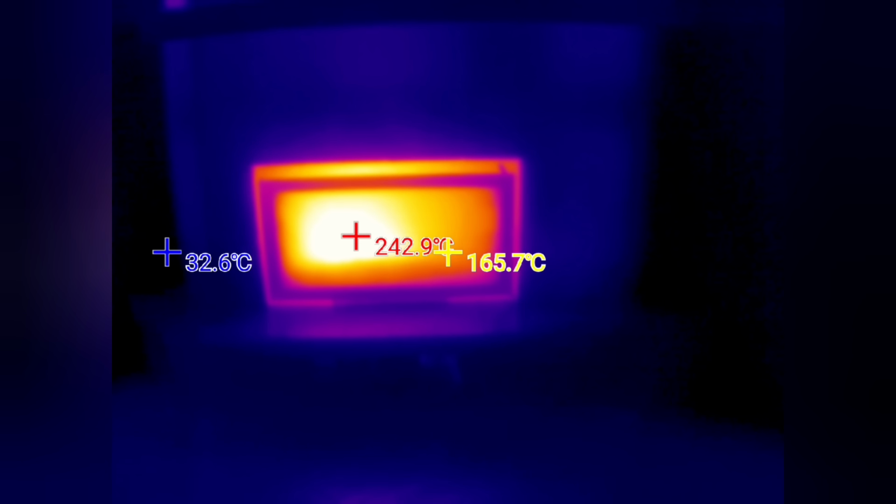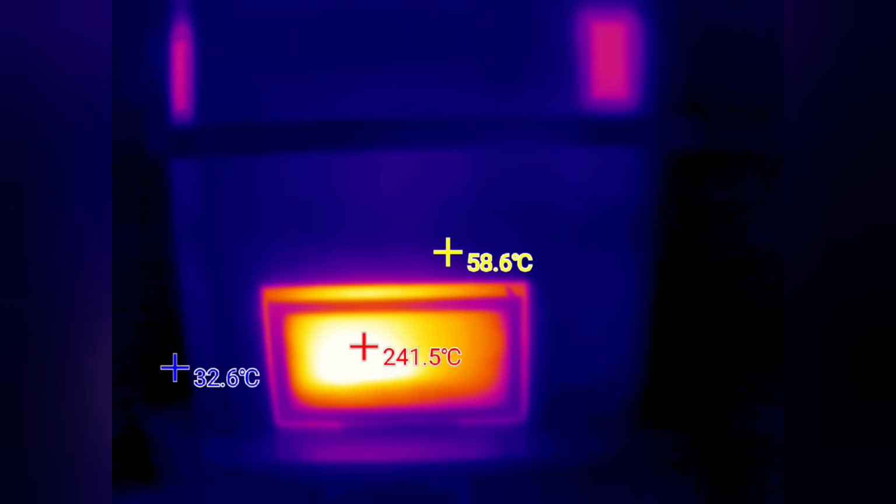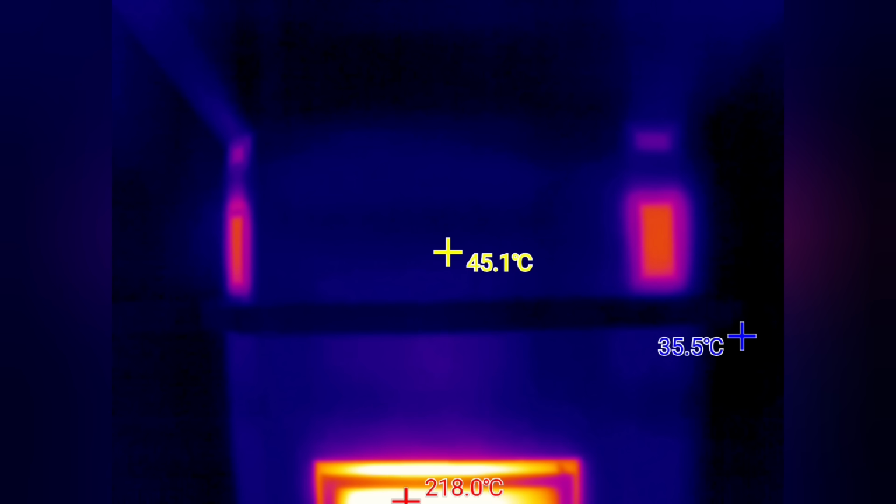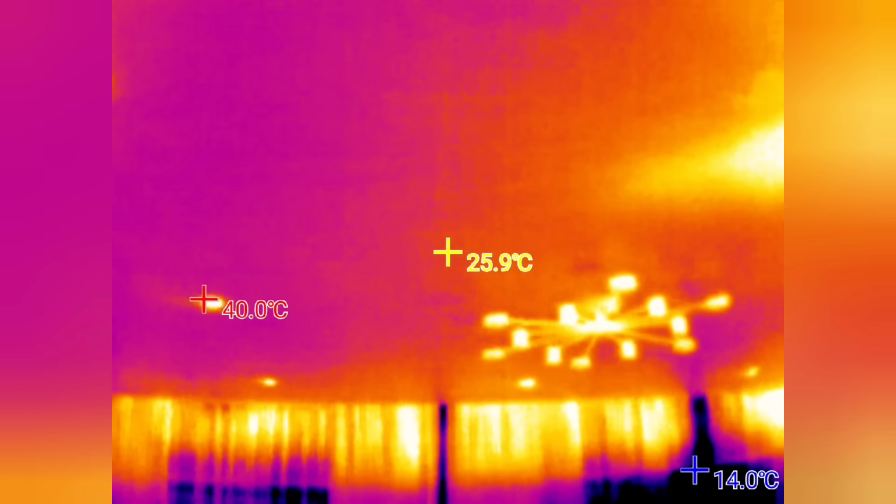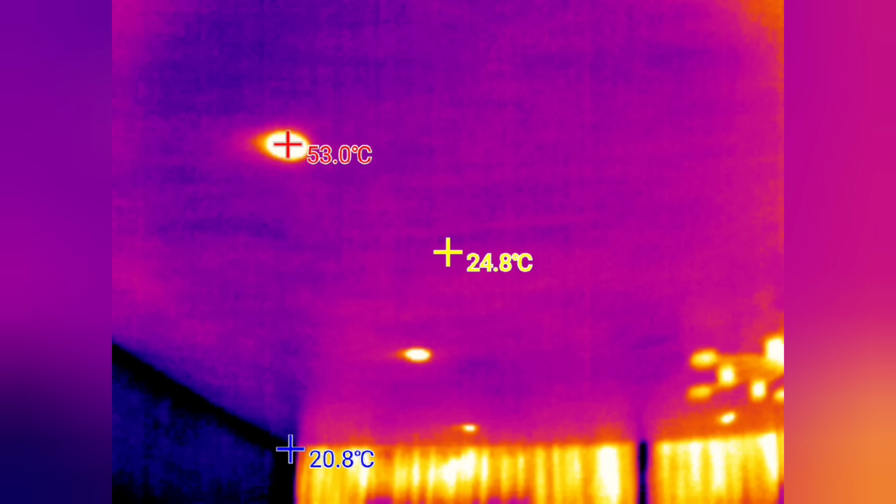The next item I want to show you is the fireplace. I find myself using it quite often these days, especially since the Russians are constantly shelling our local power stations. As a direct result, we are forced to live without any electricity for about 15 to 16 hours every single day. Well, right now, for example, as I'm filming, there is electricity.